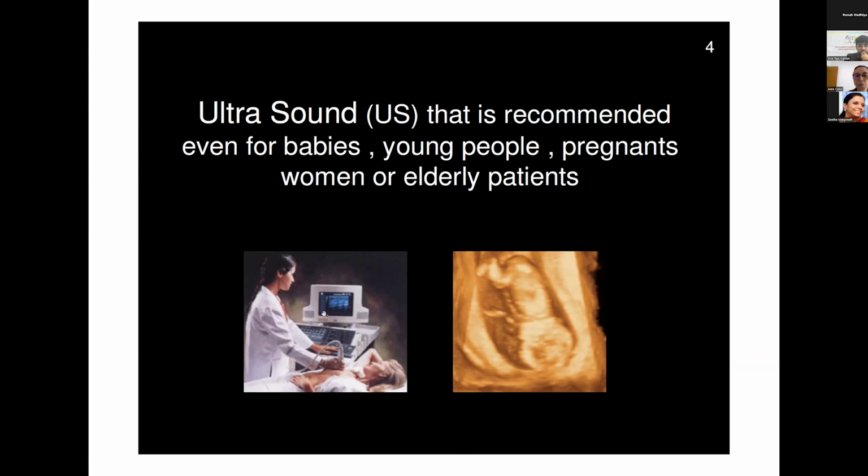There is no problem for the body, and people of any age and any health condition can use it. But it also puts something in the body: it sends sound at a different frequency to see what is inside.